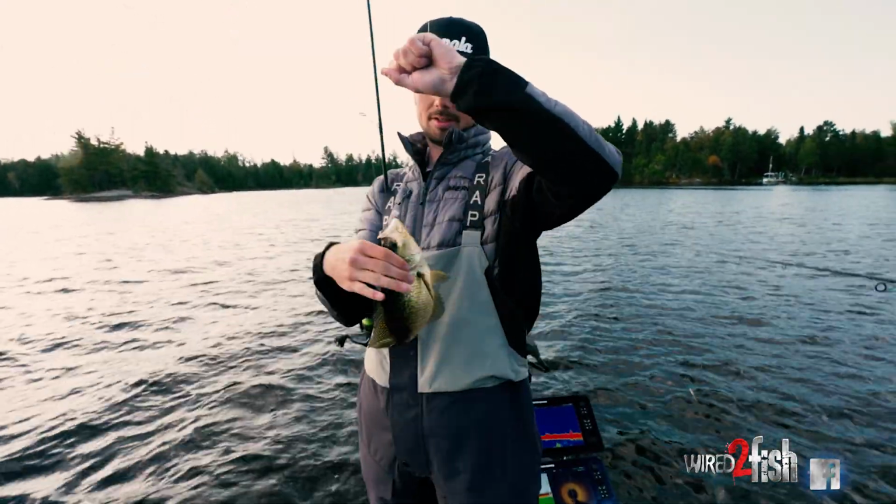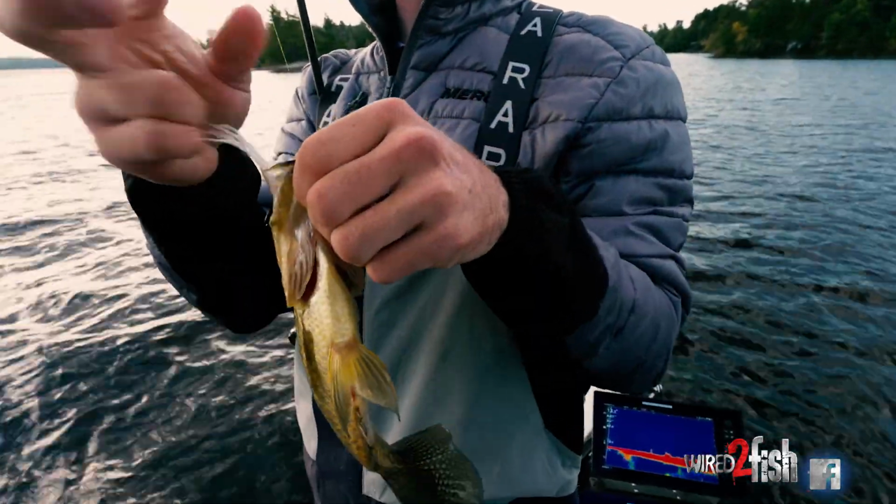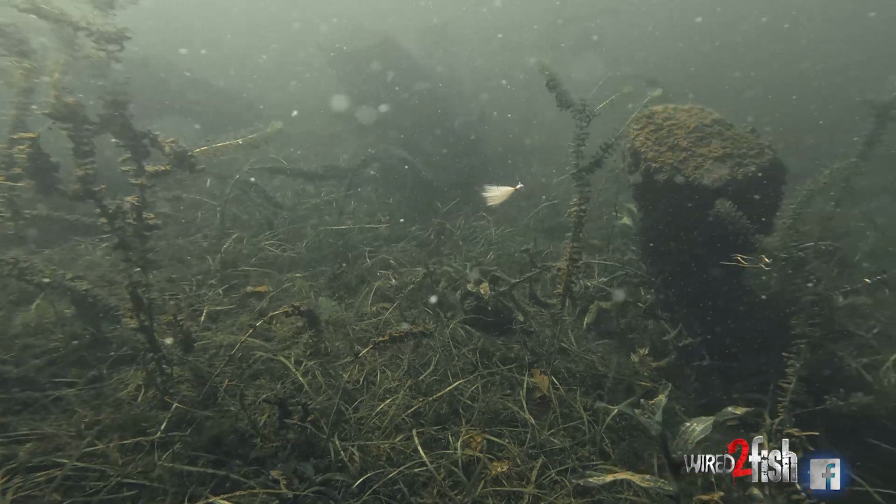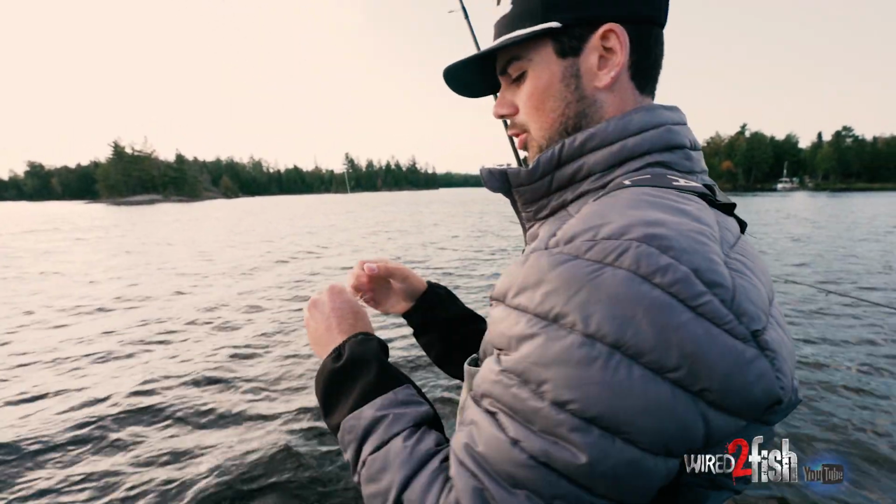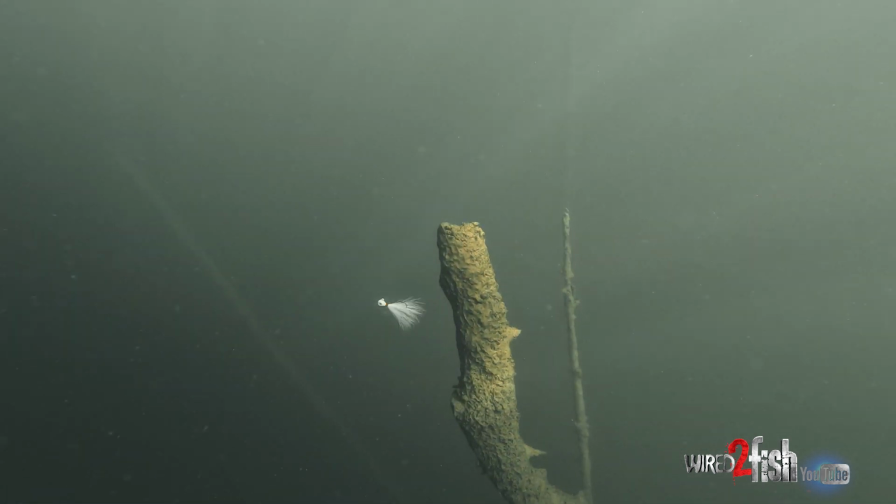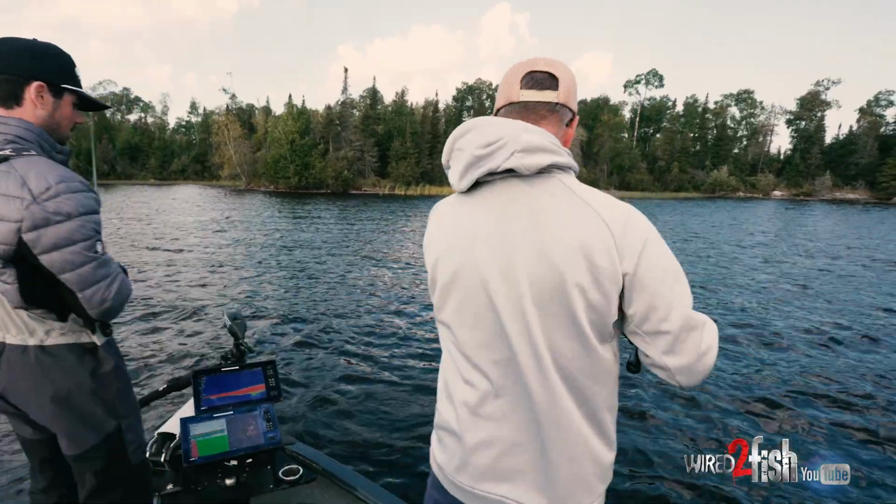Very nice. The thing that I love about a hair jig is that you can manipulate it so many different ways. You can straight reel it, hop it off the bottom. You can just twitch your rod and float it there in the middle of the water column. A hair jig is just so versatile. You can fish it in 2 feet of water, or we're in 13 feet of water today. There we go. A nice little crappie. Heck yeah.